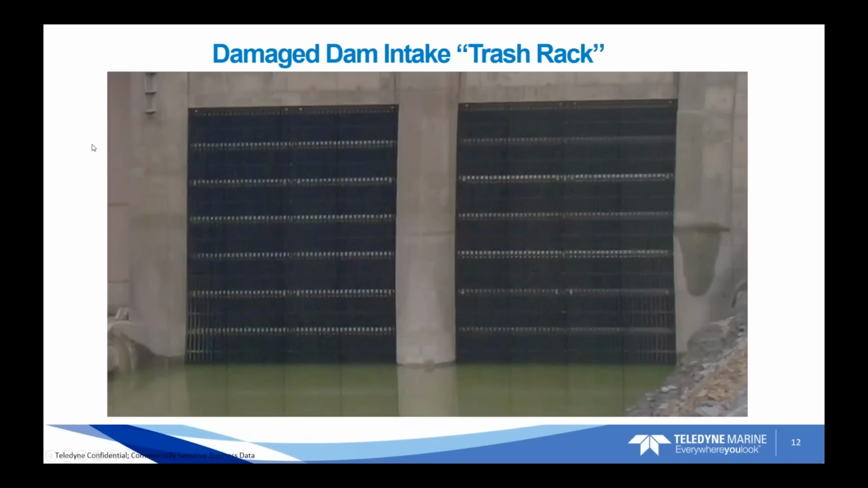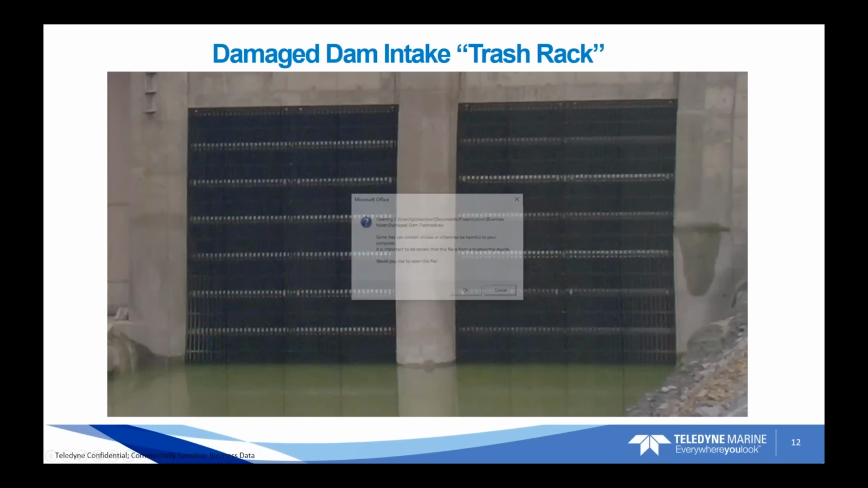This is an interesting one as well. So at a hydroelectric dam, this is a generic image here of what are called trash racks, the intake of a hydroelectric dam or spillway, really any structure that flows water through it. But the example I'm going to show is a hydroelectric dam. And these trash racks are there to stop any large and major debris from going in the intake of the structure and going through the turbines. So in this case, I'll show the video.